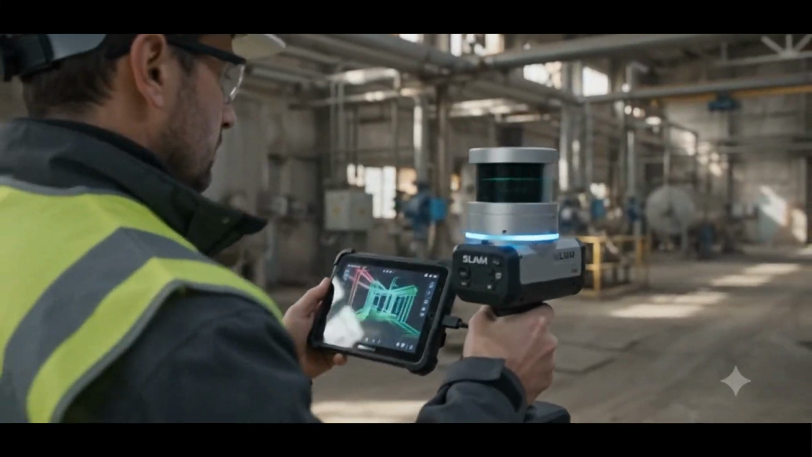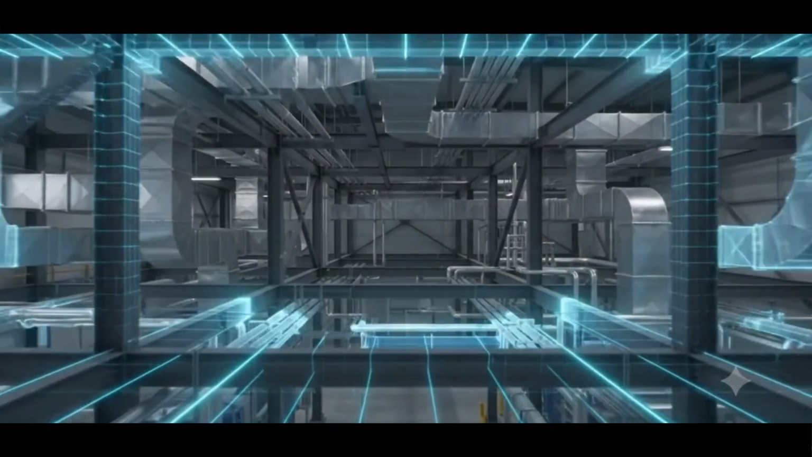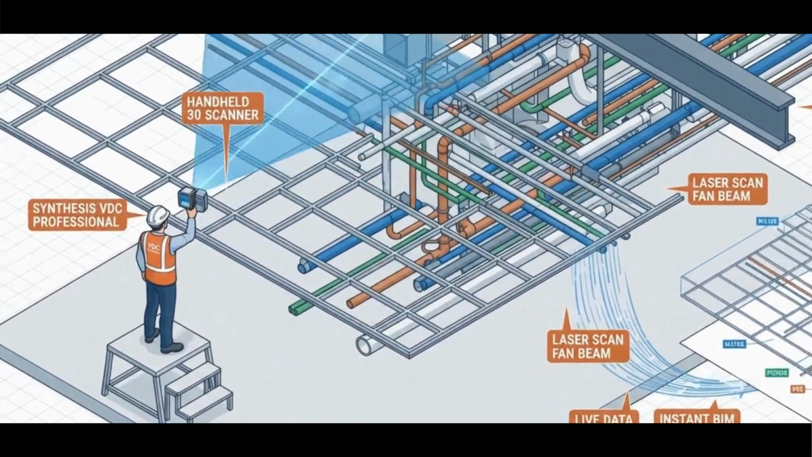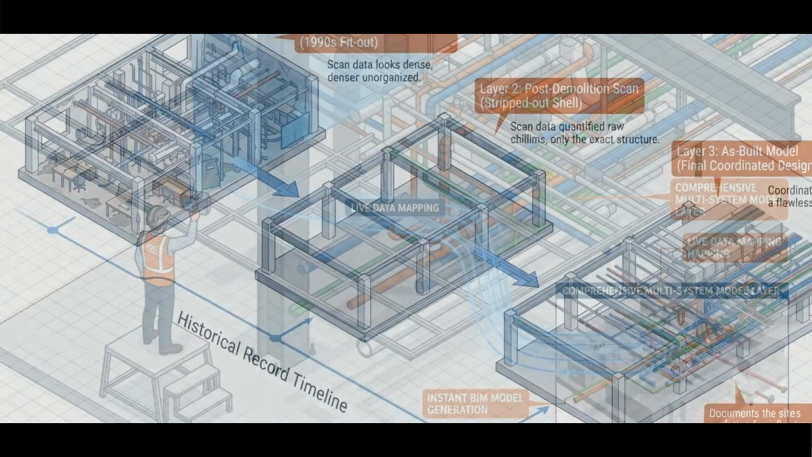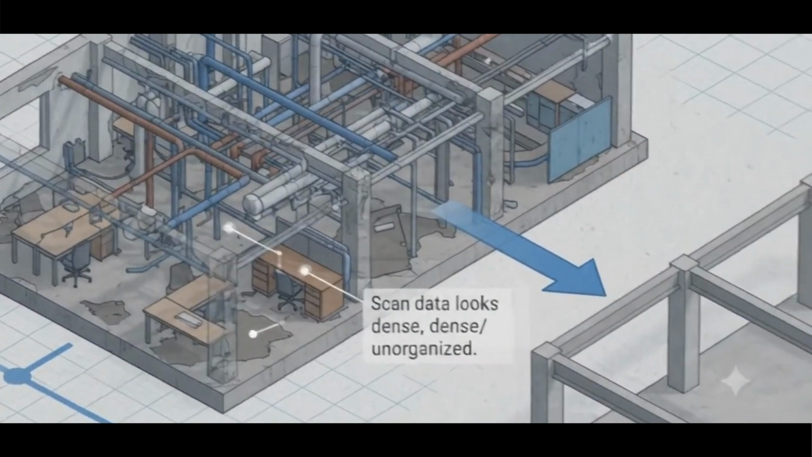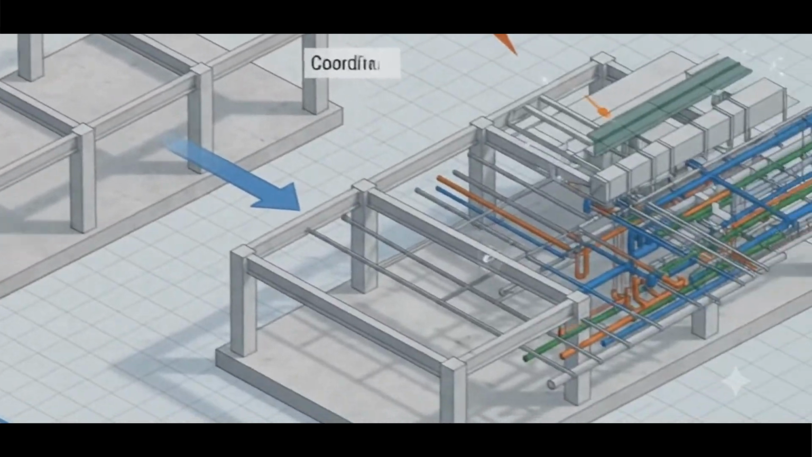We don't just capture walls. We map highly complex structural grids and dense MEP systems with absolute clarity, bringing the hidden truth of the building to light. From the pre-demolition phase to the stripped-out shell, we document the exact evolution of your site, giving you a flawless structural record to build upon.